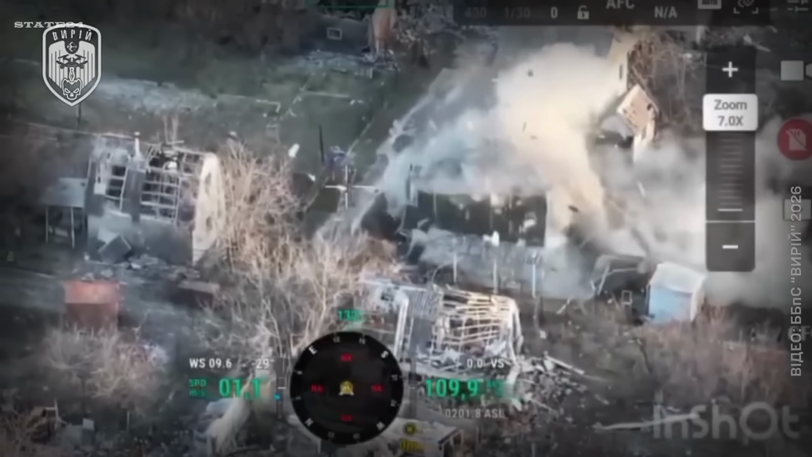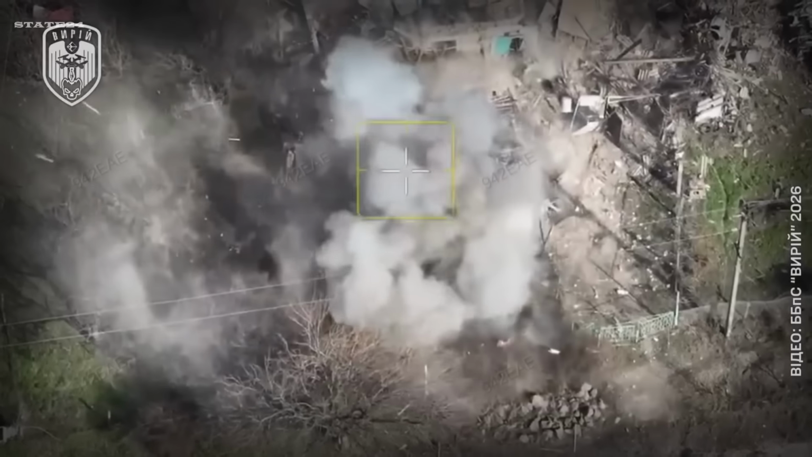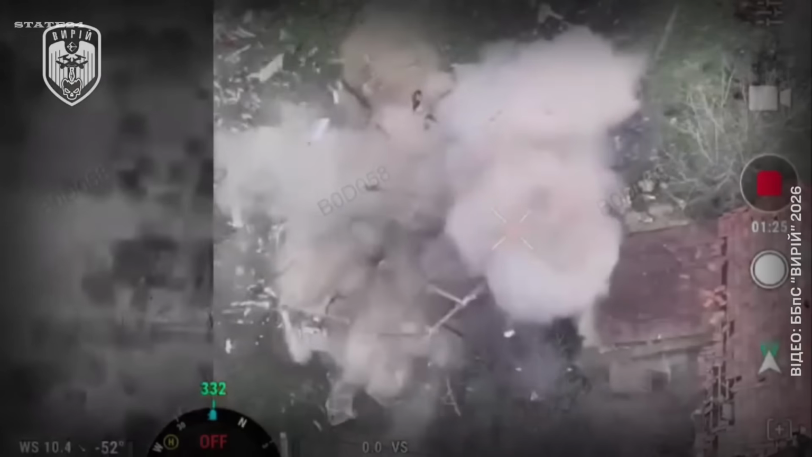This is the mentality driving Ukraine's drone battalions in 2026. Not just technology, but relentless around-the-clock pressure. The kind that grinds down an enemy, not just physically, but psychologically. No rest, no safe corner, no hiding.